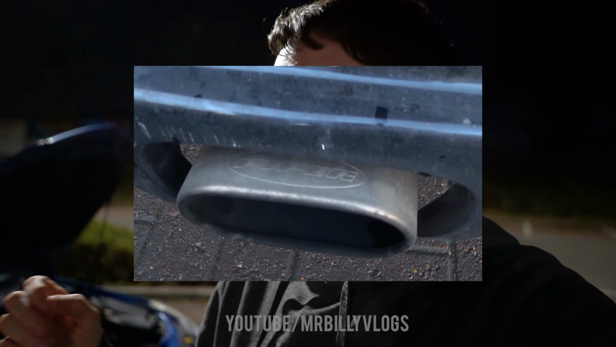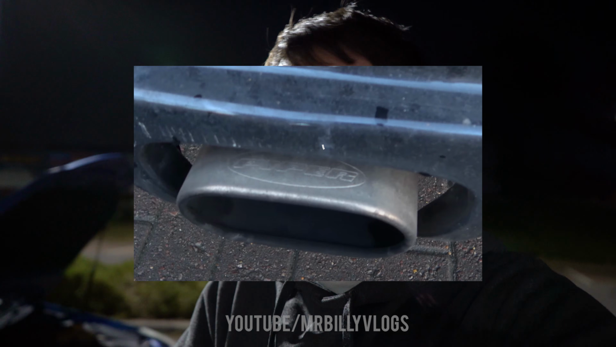So the first thing is, this car has an exhaust. I can't even remember what exhaust it has, but I'll put it on the screen. I literally can't think off the top of my head. I think it might be Piper. I'm not entirely sure. We also have an air filter. It's also mapped. We have wind deflectors, and that's pretty much it.